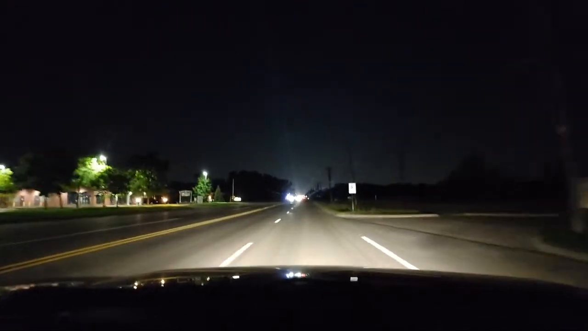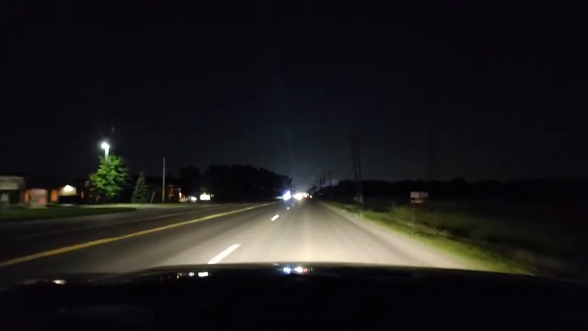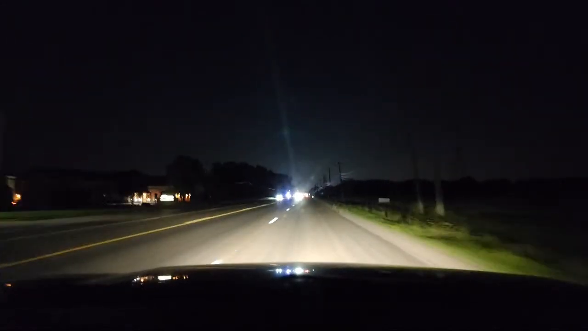This straightaway is very misleading. People go 60, 70, 80, but it's heavily patrolled, and this is a wooded area. Expressway, okay, I'm going to turn around. Someone said expressway. I can do a U-turn, so I'm going to show you what looks, but first, there's no sign saying I cannot.